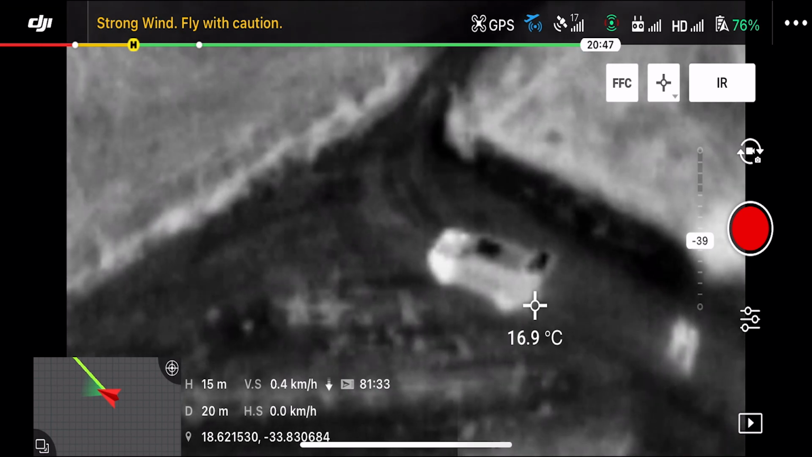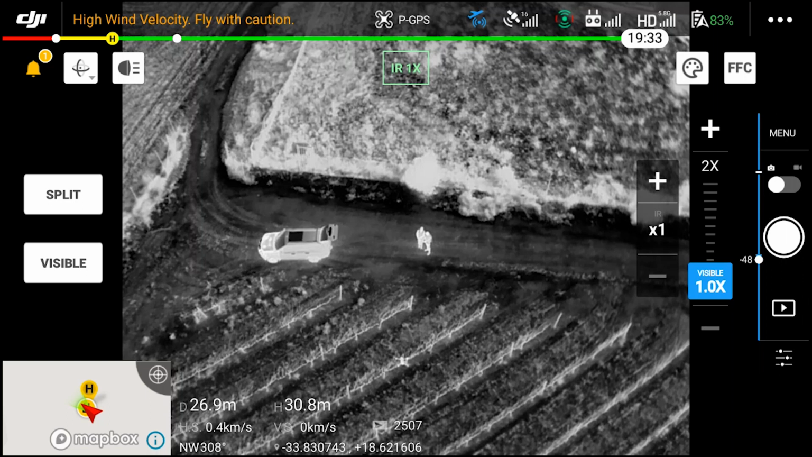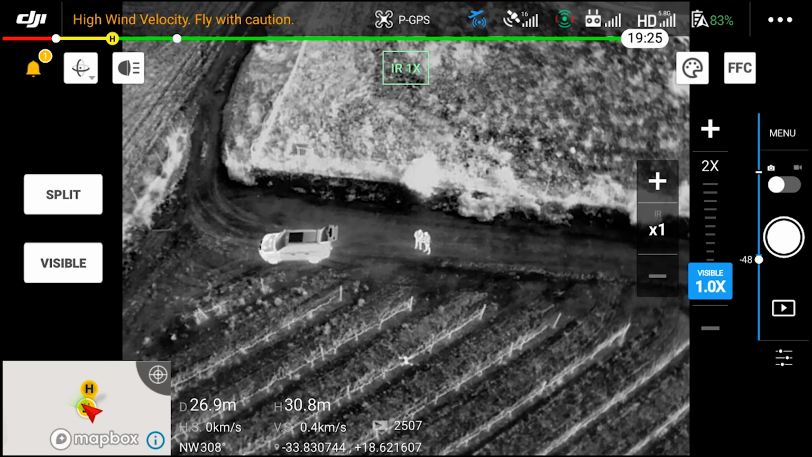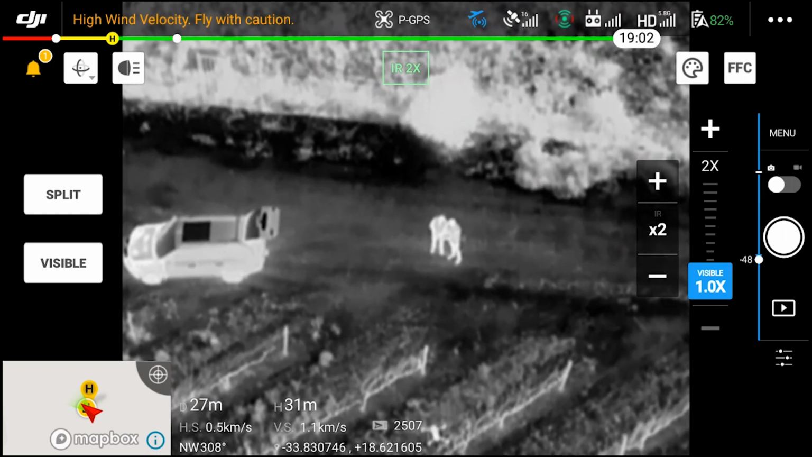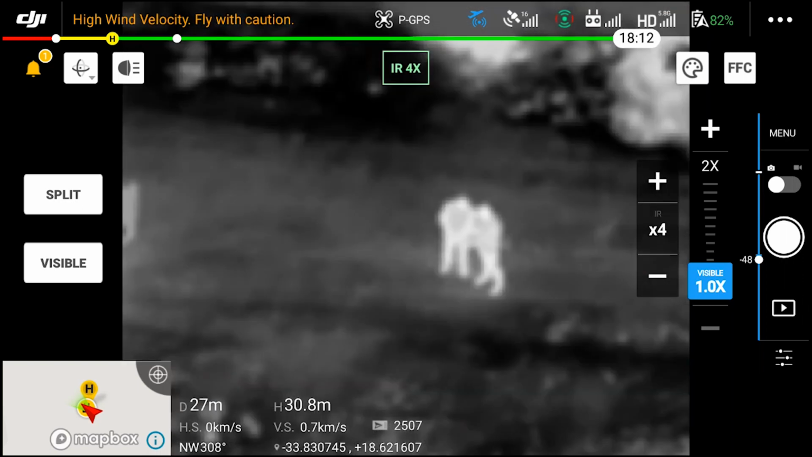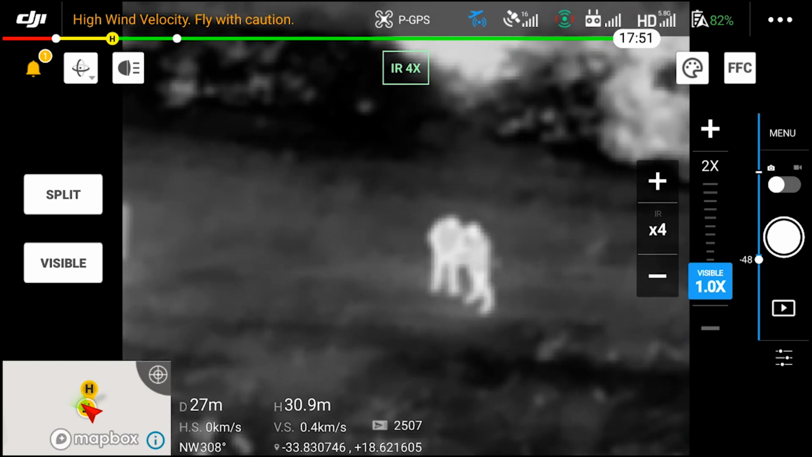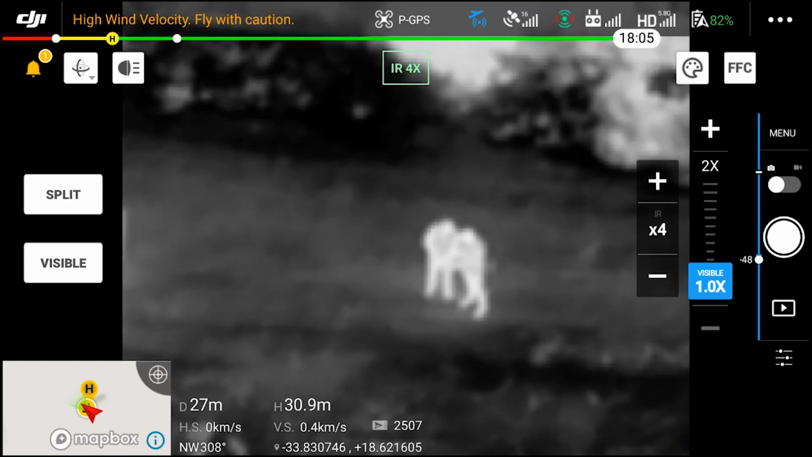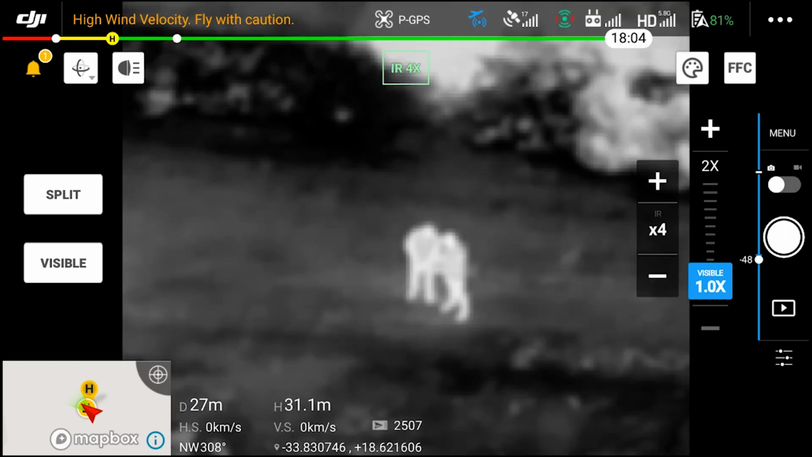Now let's take a look at the footage that comes out of that camera. As you guys can see, we're double the altitude and slightly further away, and the quality is significantly better. Even when we zoom in 2 times, you can see it's still a lot better. 4 times, still better than the original. And when we go over to 8 times, that is when you can start to compare the quality between the original Dual and the Enterprise Advanced.